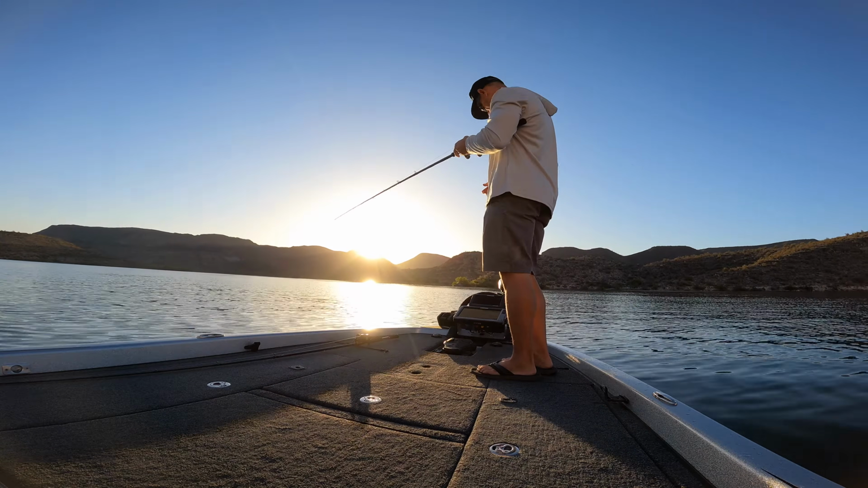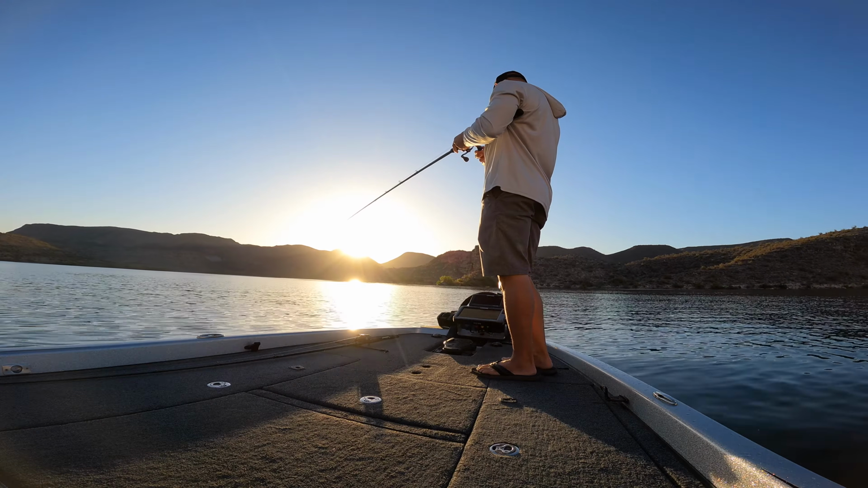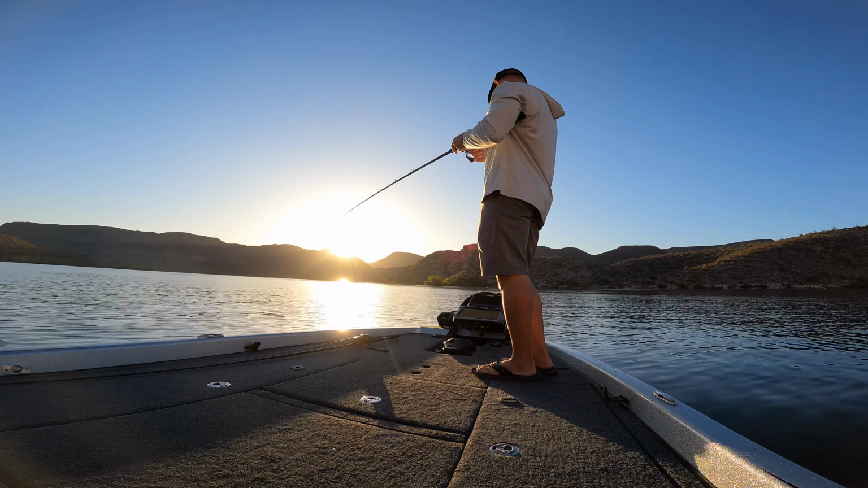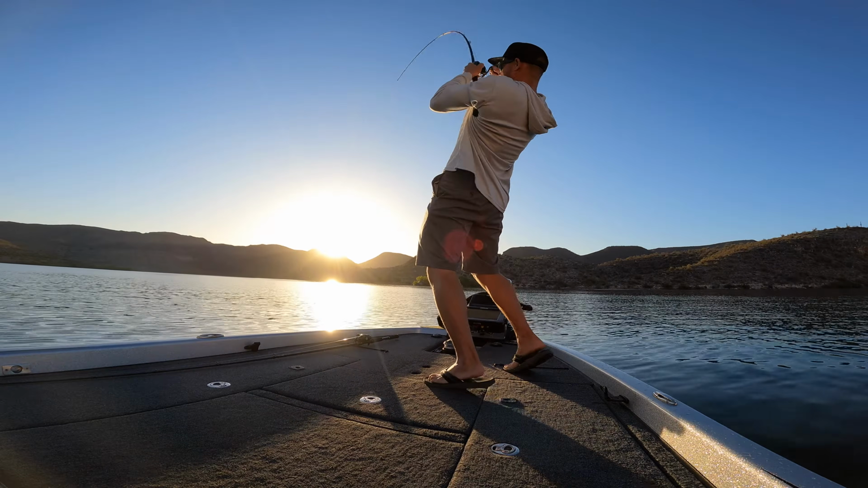So what we're looking at right now is a giant school of striper. We're over 80 foot of water, and they're sitting in about 50 to 60. And it is loaded. It is loaded up down there.